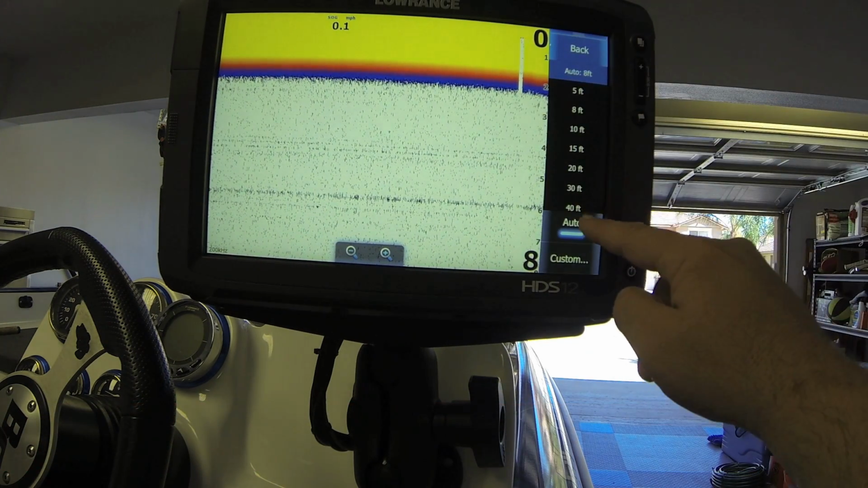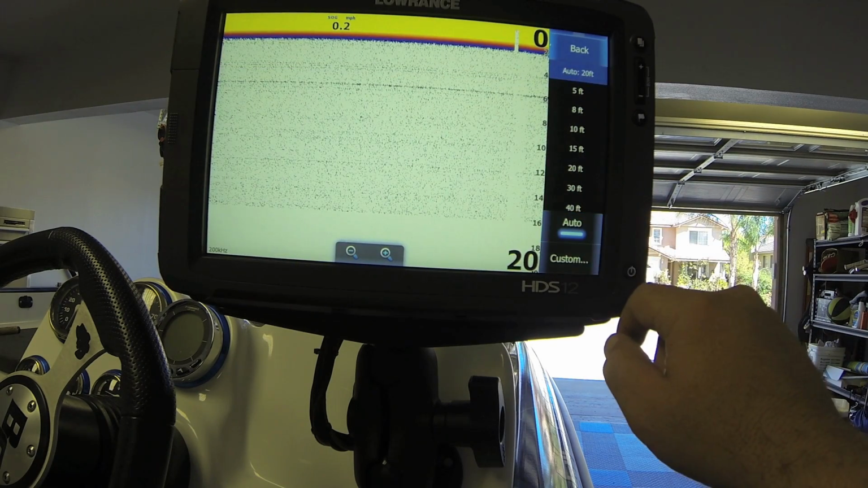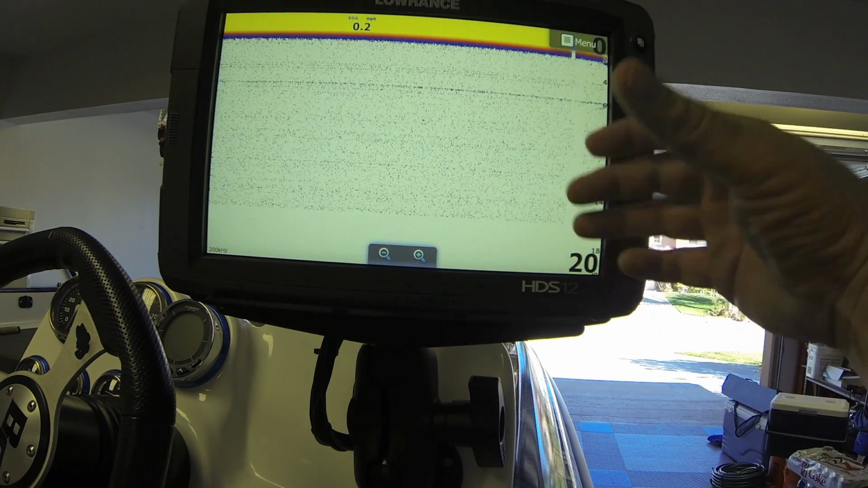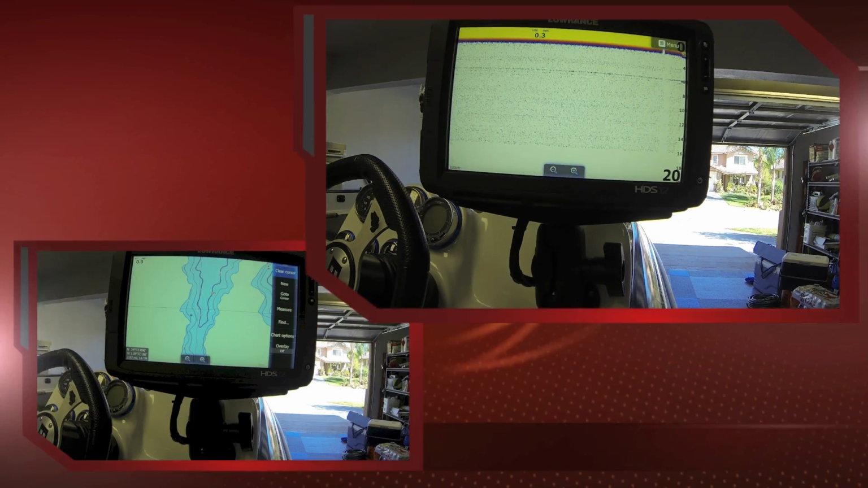You can actually do a set range at 40 feet, 8 foot, 20 foot, or do auto or actually customize it. And then once you have this set up, you can actually slide that off your unit and create a better view to see in the entire water column that you're looking at.